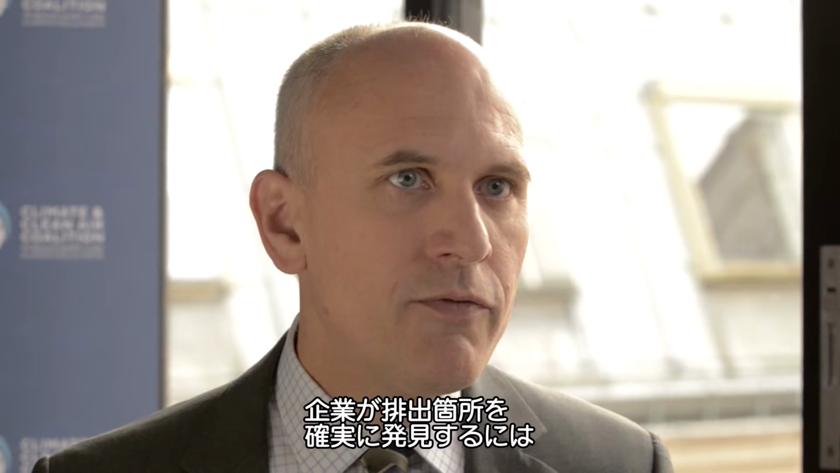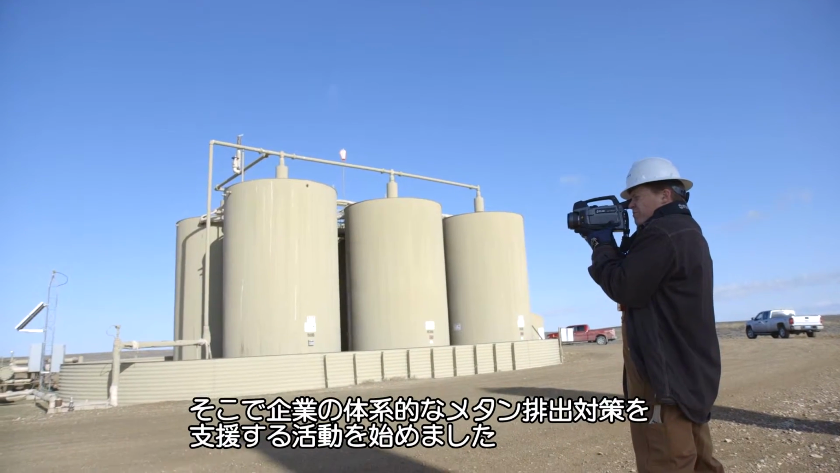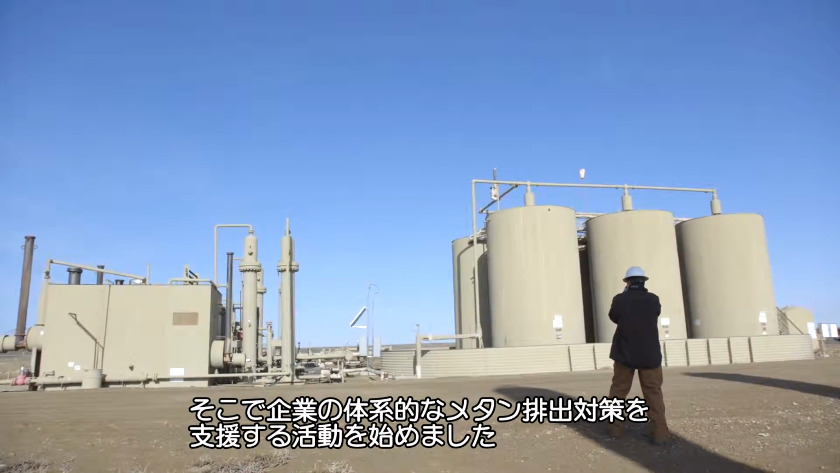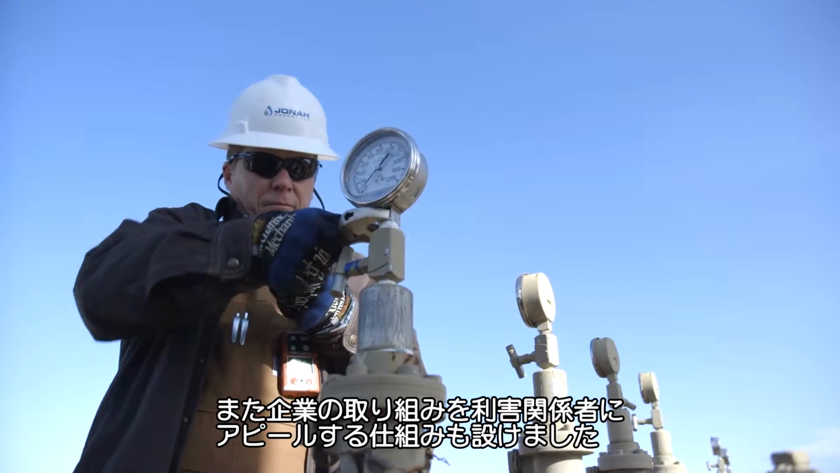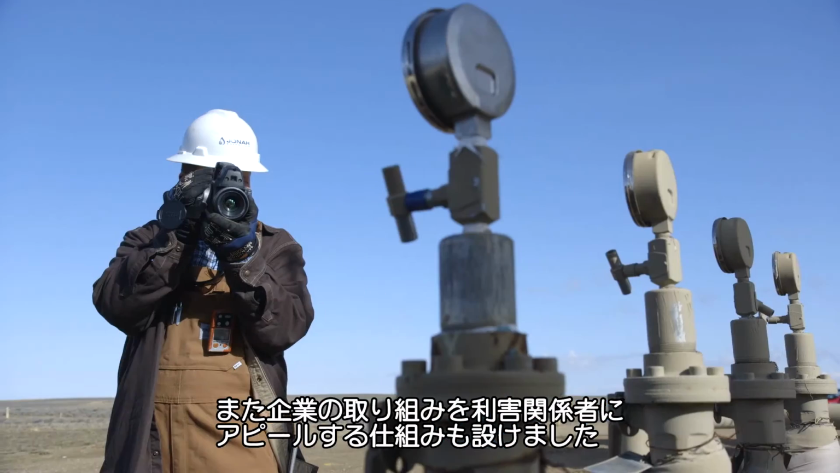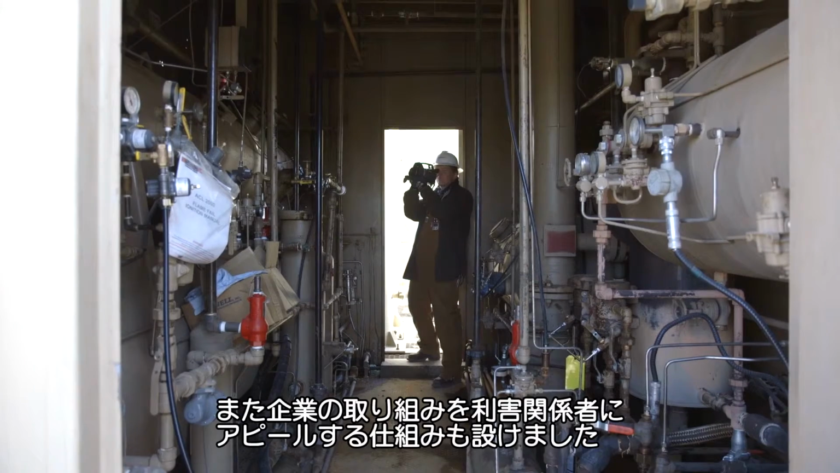The CCAC Oil and Gas Methane Partnership was designed after a year and a half of consultations with industry, NGOs, and investors. We came to the conclusion that in order for companies to ensure that they are detecting the main emissions, they need to survey their operations in a systematic manner. The initiative was designed to provide companies a systematic approach for detecting and addressing their methane emissions, and just as importantly, provide them with a mechanism to demonstrate this to stakeholders. This is done through the public reporting requirement.